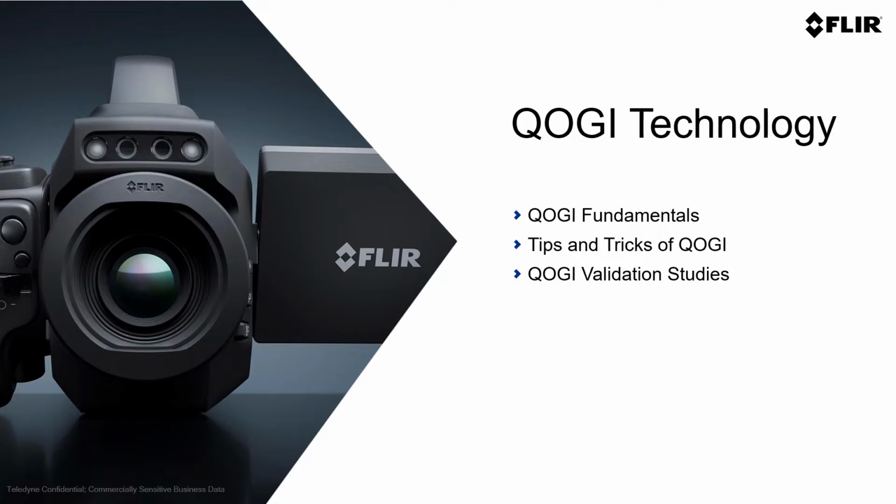And now that we've covered some of the basics of optical gas imaging, we can get into quantitative optical gas imaging, or QOGI. Here we're going to talk a little bit about the fundamentals, just to give you a basic understanding of the difference between QOGI and OGI itself. Some tips and tricks to help you in your QOGI world and to be able to get better results in the field. And we're going to show you how QOGI actually works with some validation studies in the market.